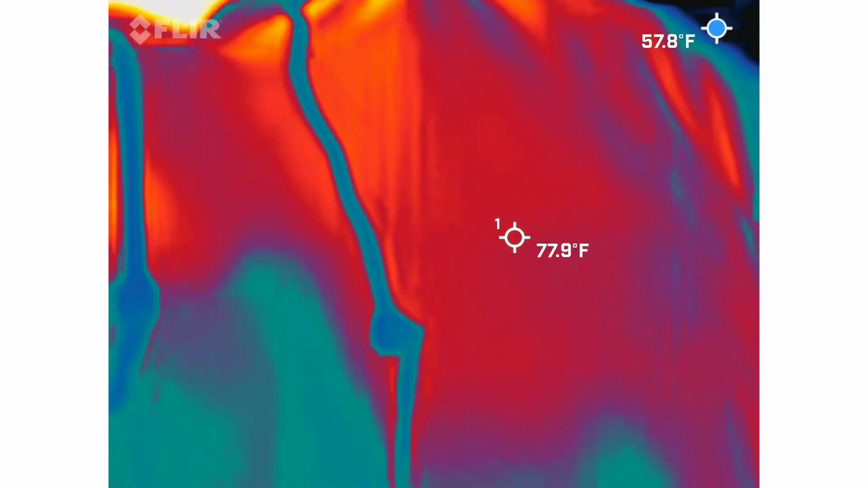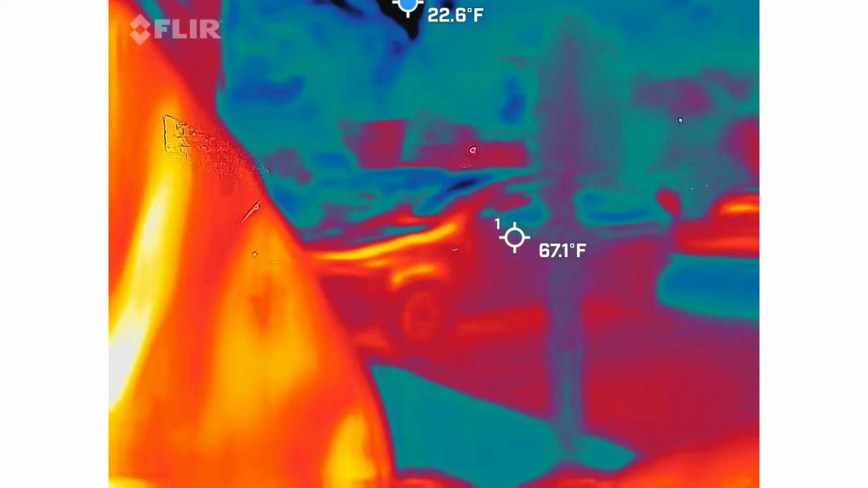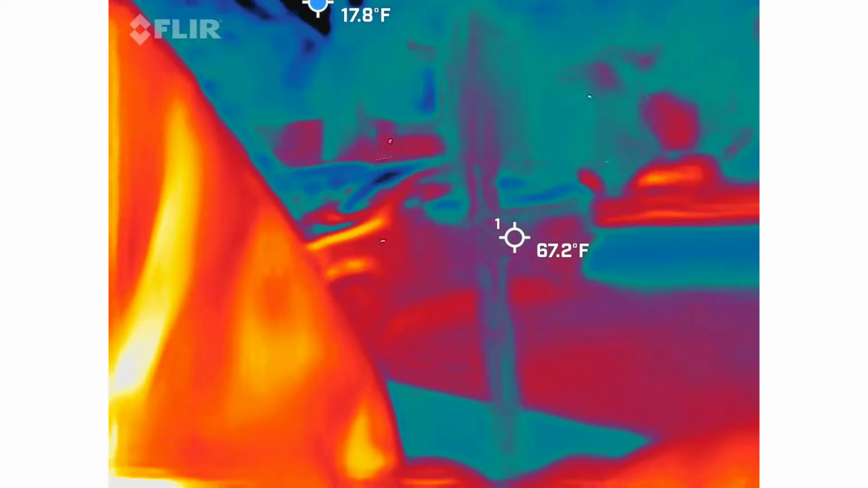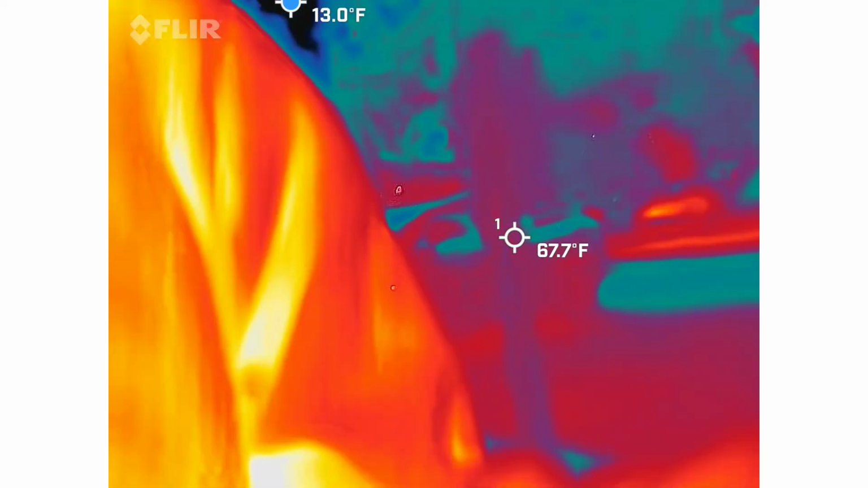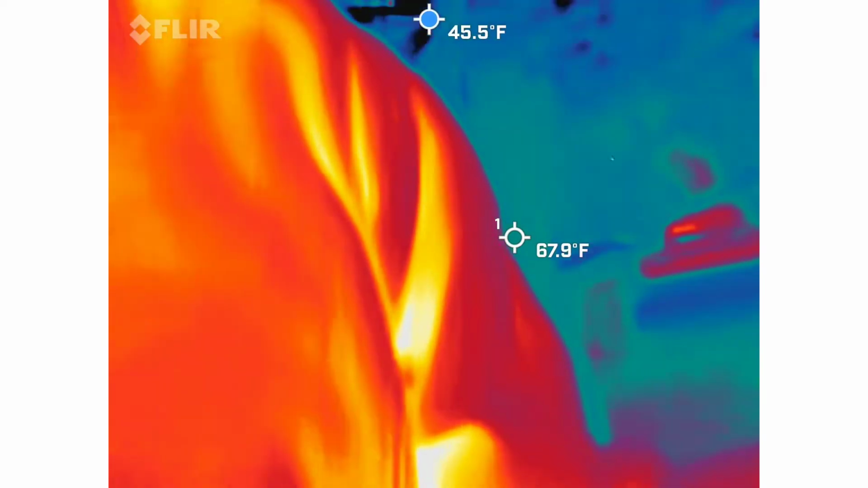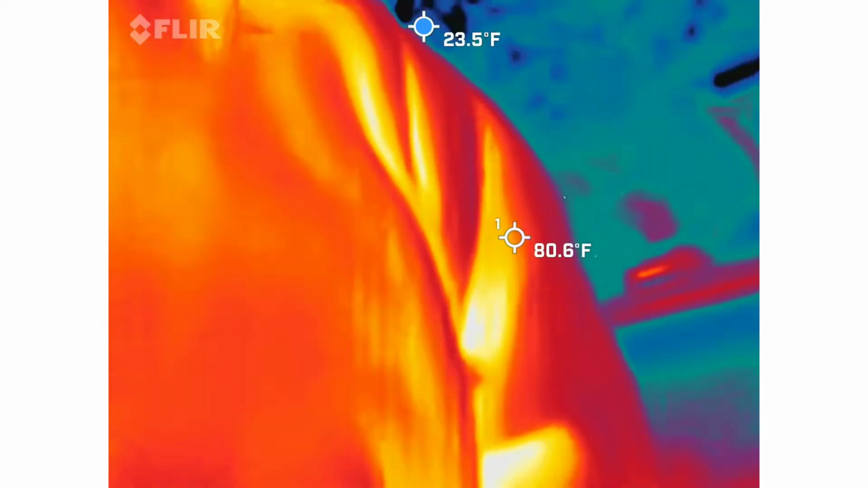The other cool thing about this camera is I have it set up with a blue dot bouncing around the screen. You can probably see it if you really stare at it. The blue dot is there to help you see where the coldest spot is in the frame at that particular moment. We're looking for cold spots, so we want to identify those pieces. It does give us the temperature as well.